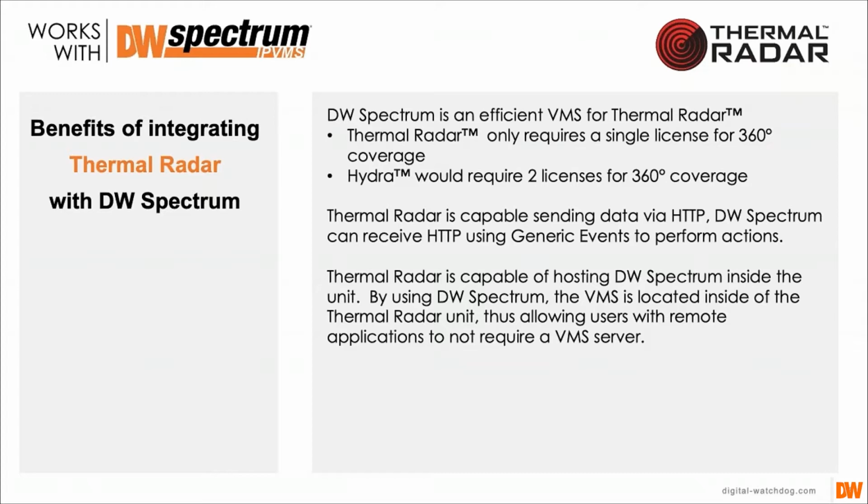Yeah. Taking it a step even further, we have our Night Watch product, which is a line of IP-enabled, PoE-powered illuminating devices. So we've got both IR and white light illuminating devices that can be used. The white light can obviously be used as a deterrent, and so you can light up different areas of the facility, just sending an HTTP message from Spectrum to that illuminating device, based off of what zone the thermal radar sends. Correct. So a lot of flexibility in what we can do with it.